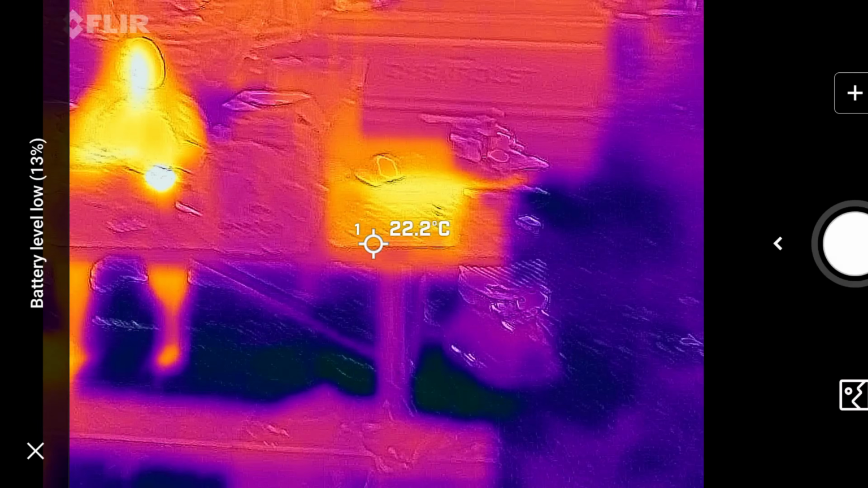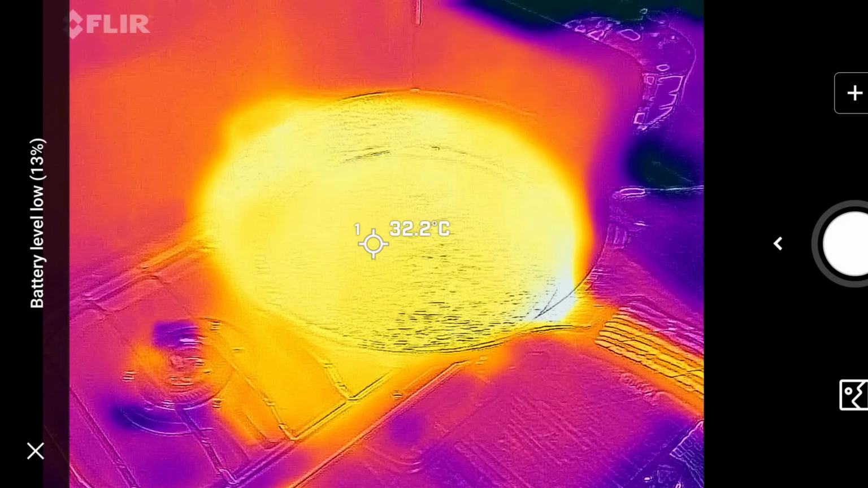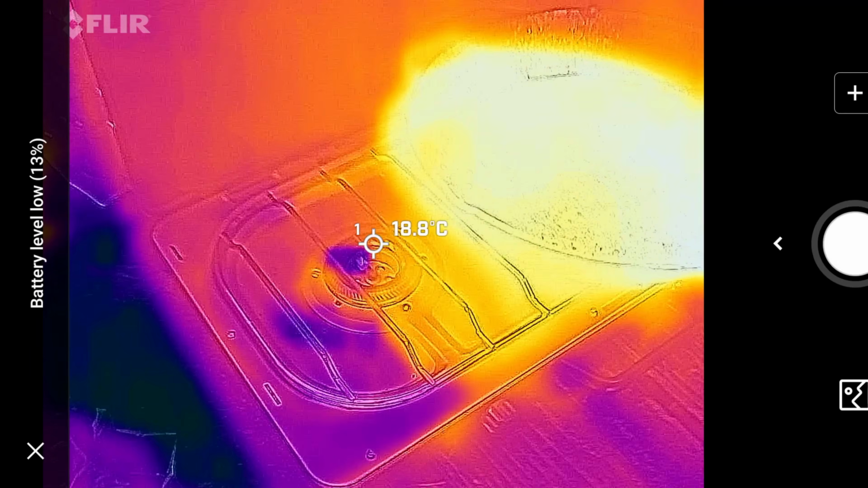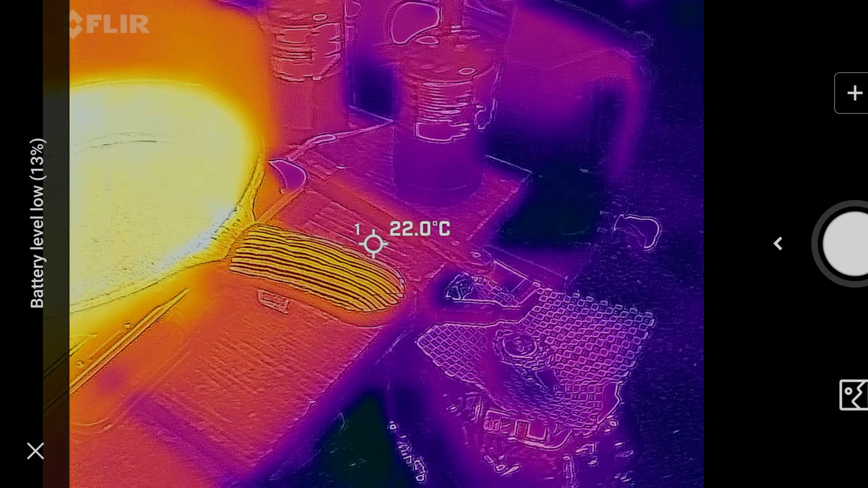As you can see, that's funny, our frying pan is still pretty darn warm. 32 degrees. Yes. That's actually the burner we were cooking on, so that cooled down really fast. I'm like waiting for you. I'm like, kind of cool.